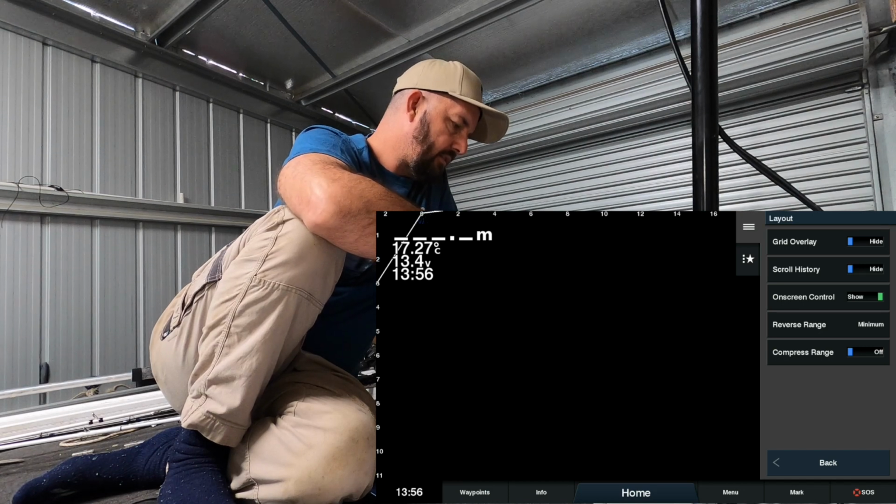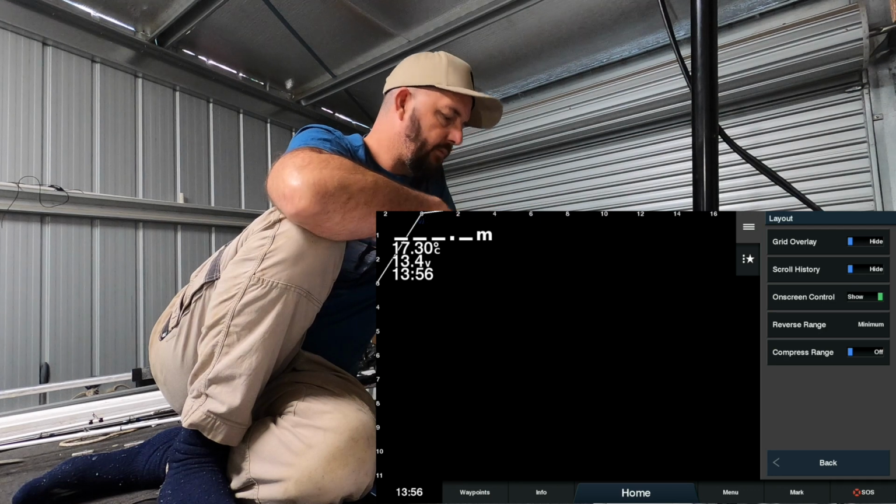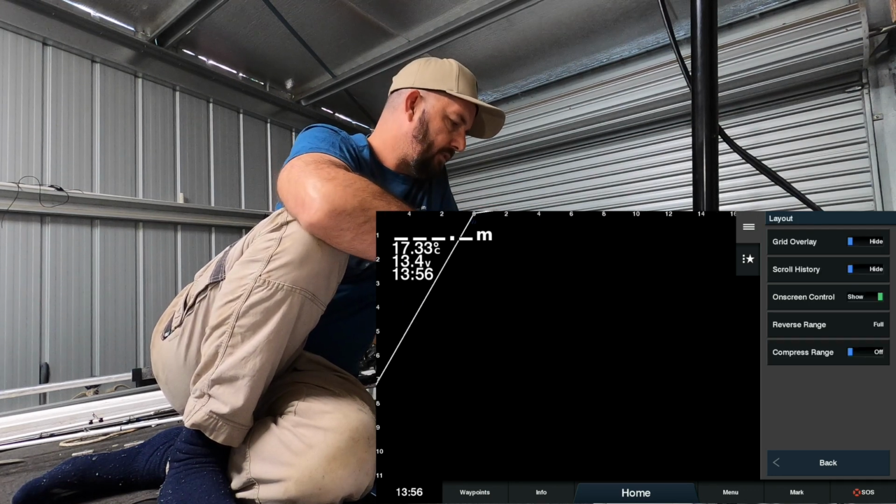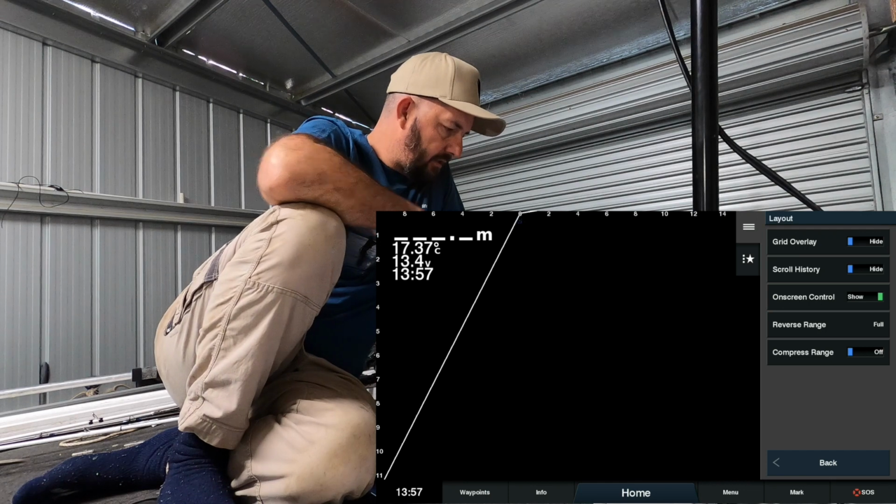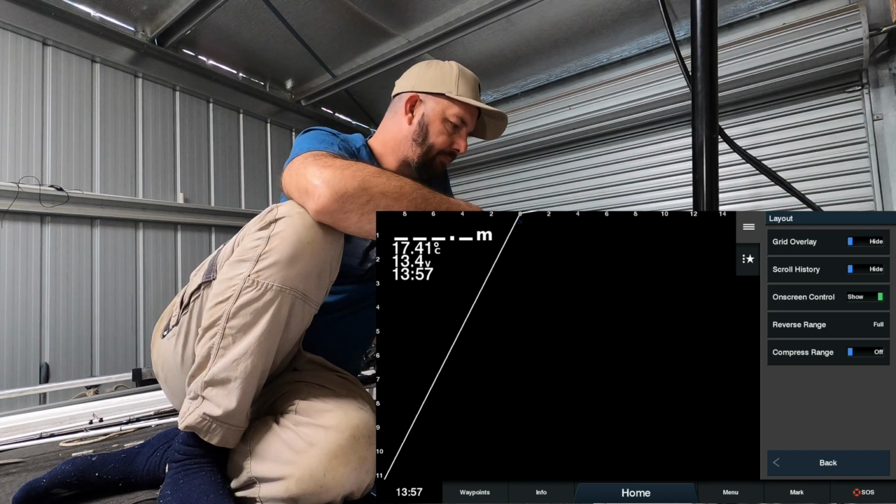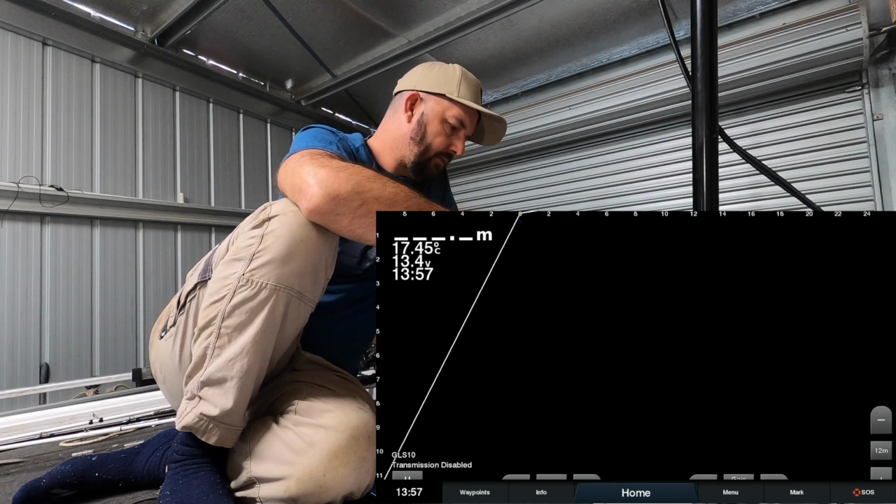You've got that layout there, reverse ranges on minimum. I like to see out in front of me boat. Again, when it comes to chasing yellows, especially vertically, I'll move that so it's in full reverse range so that I can see those yellows cruising around out the back of the boat there as well. So that is about all we need to look at there.